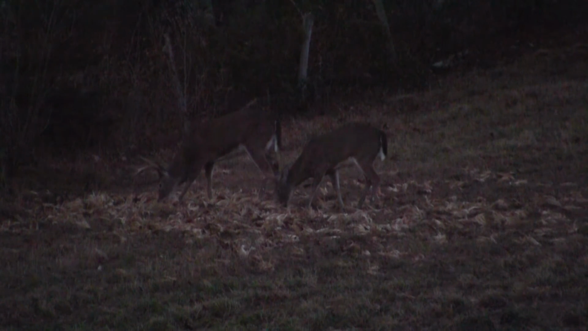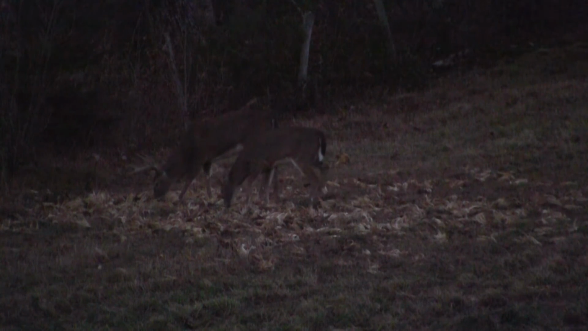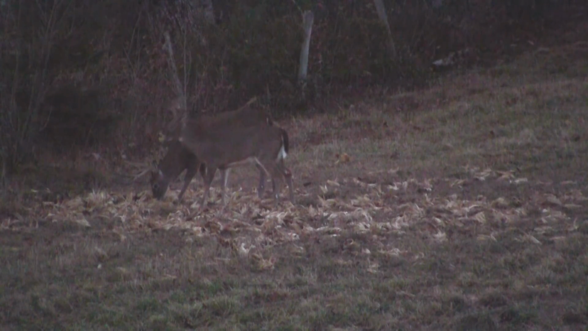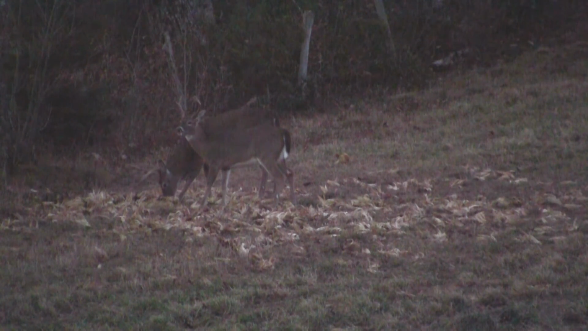There again, I went back to natural light just to show what it looks like without the compensation from the HFS200. There's that deer eating an apple. Watch it. I was going to choke on it. Two bucks there, one a little smaller than the other, and then this, I don't know if it's a little baby, if it's a fawn. There's a young deer over there on the left.